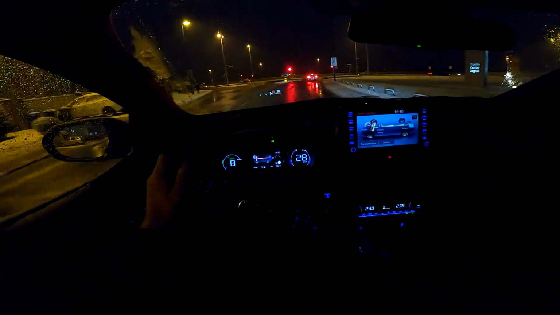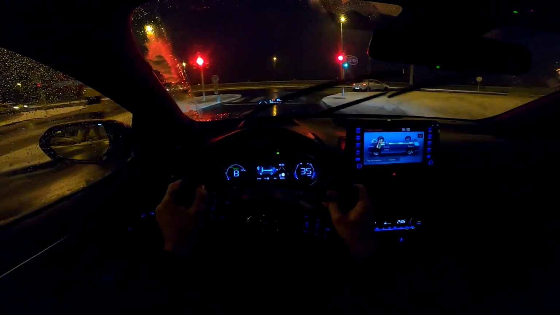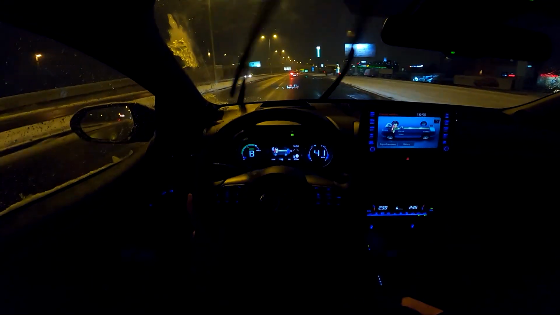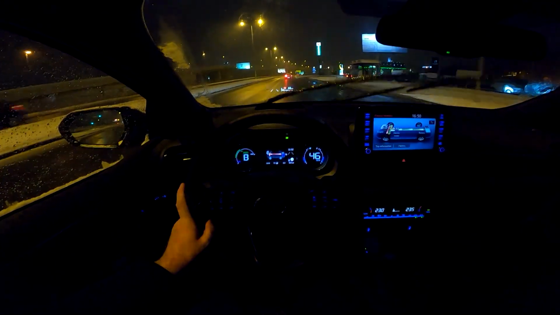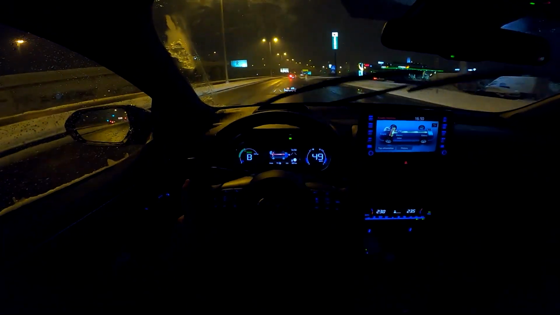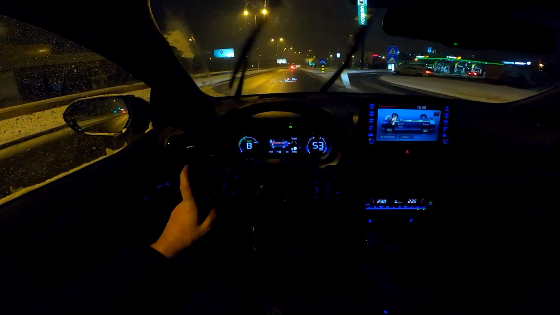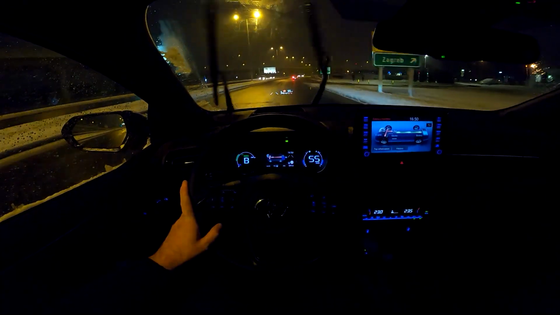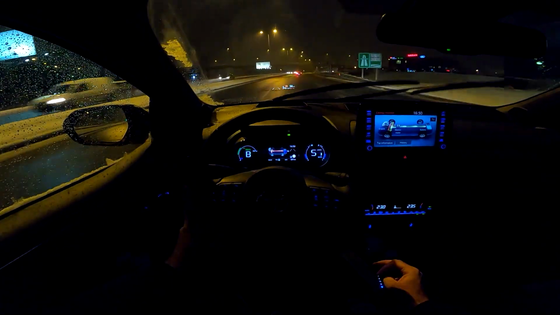So this is the hybrid version, and the hybrid version has 116 horsepower. This is the advanced hybrid compared to the predecessor. It is now more powerful but also more efficient. You have, as I said, 116 horsepower, and the time from 0 to 100 is pretty impressive, 9.7 seconds, which is in my opinion good for this small city car.